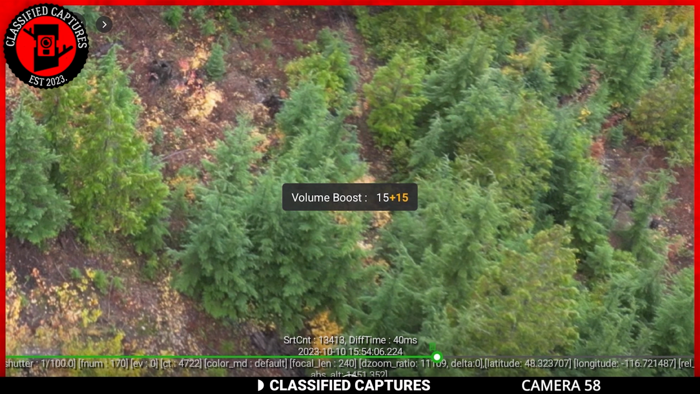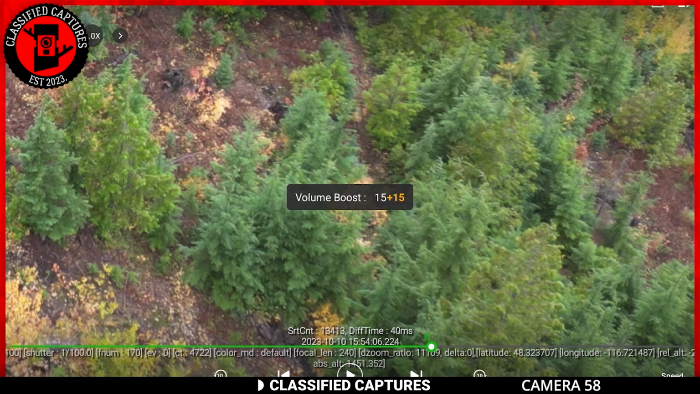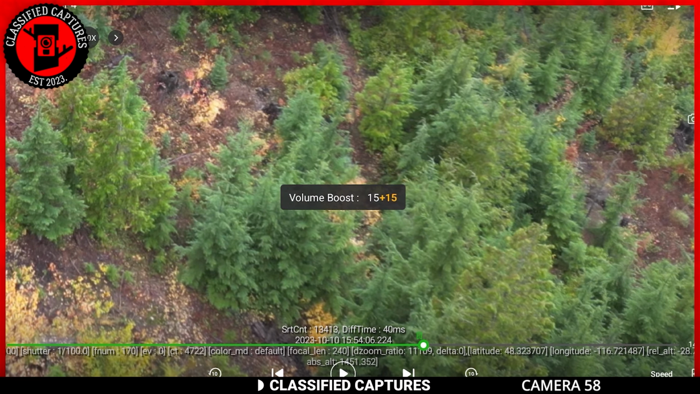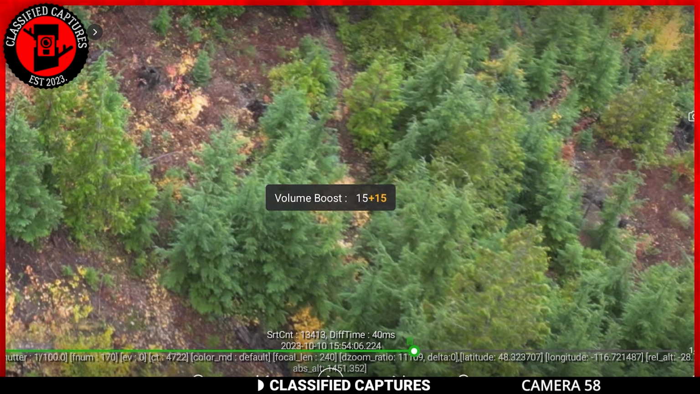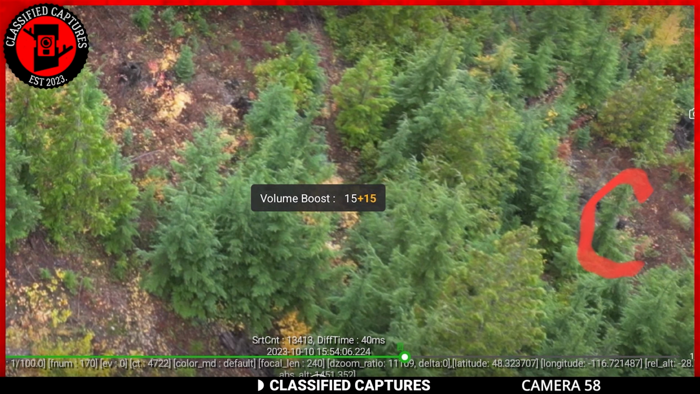James, a subscriber, recently shared an intriguing incident that occurred last October in the northern panhandle of Idaho near Priest Lake. While flying his drone, James noticed an unusual object on the far right of the screen that he couldn't identify. Upon closer inspection, he observed a strange hairy face hidden among the trees below.